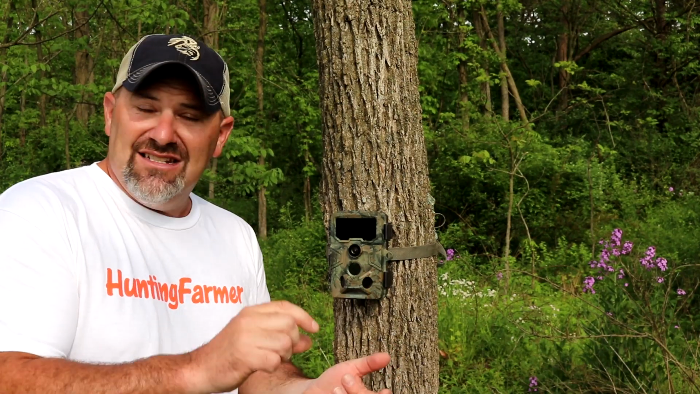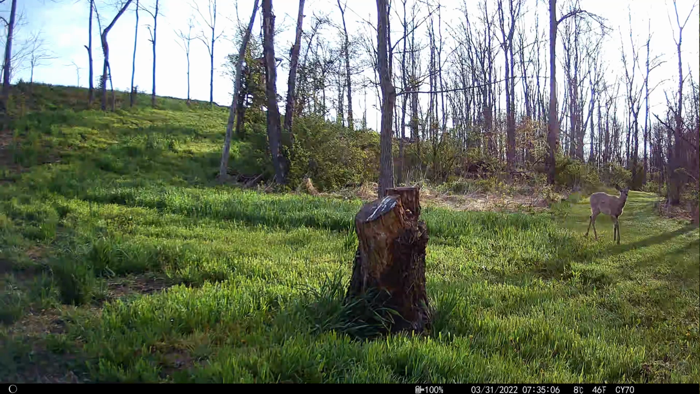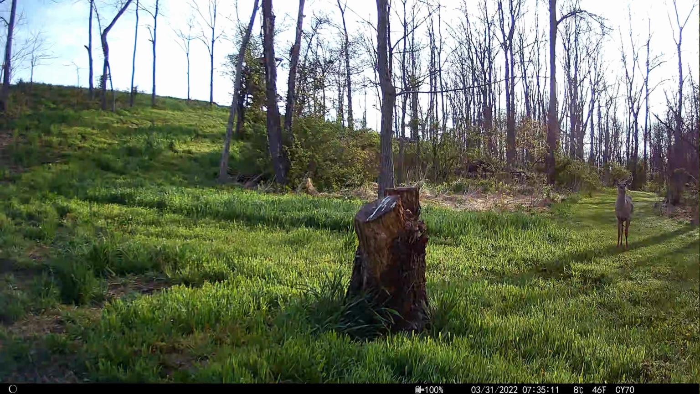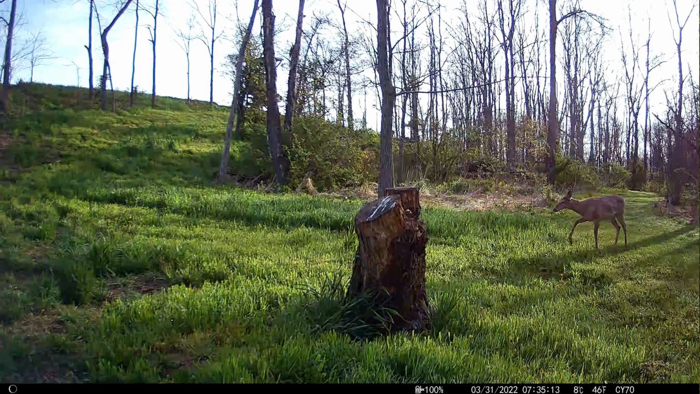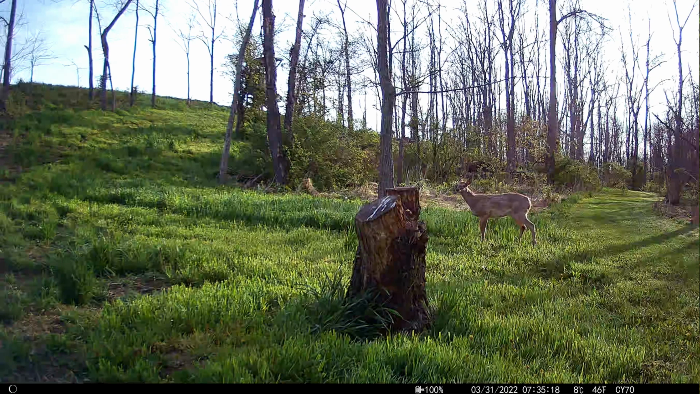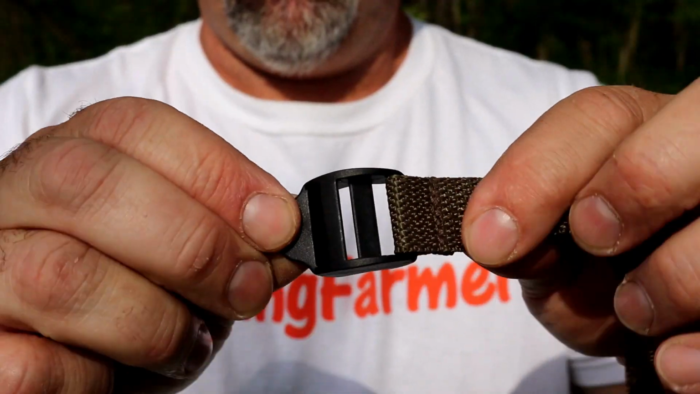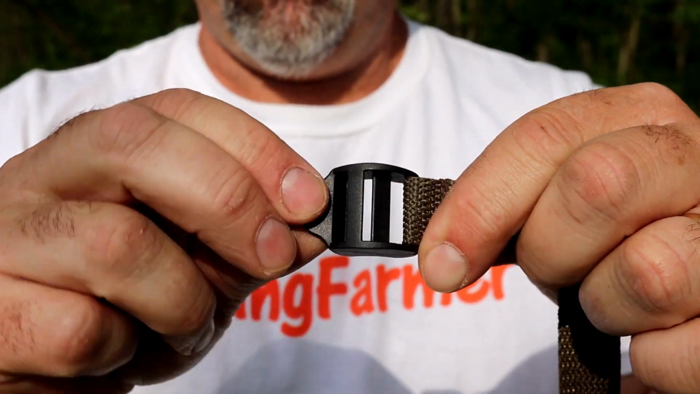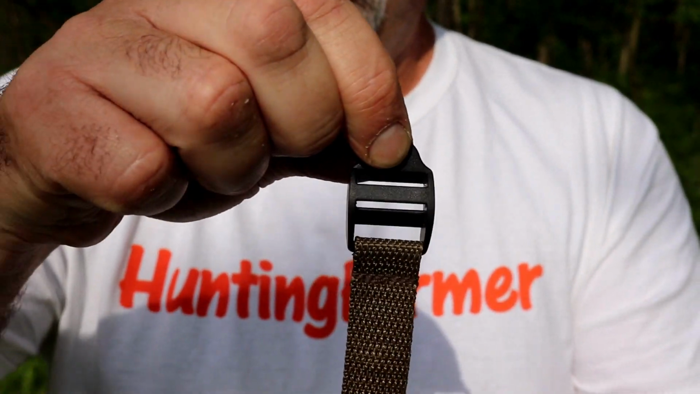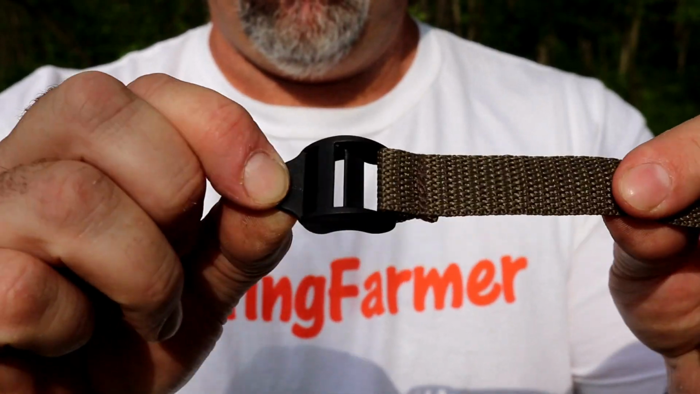One of them would be the identification at the bottom of your photo or video, which is pretty small. Again, that's nitpicking, but if I was going to have the perfect camera, that would be a little bit bigger writing down below so I can see the time and date easier. Again, a minor complaint, but that one stuck out to me. Another one is the strap that's included. The strap isn't bad, but it has a pretty cheap plastic buckle. Again, pretty minor negative, but if they wanted to improve their camera, a better strap would be a plus.